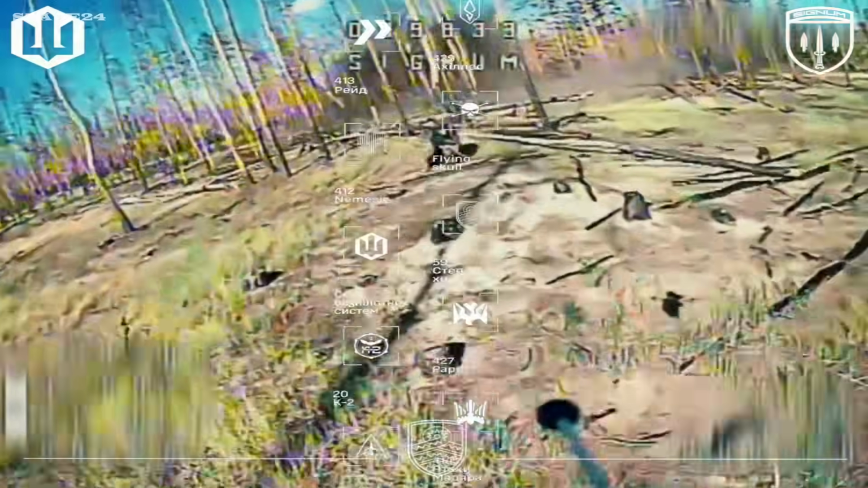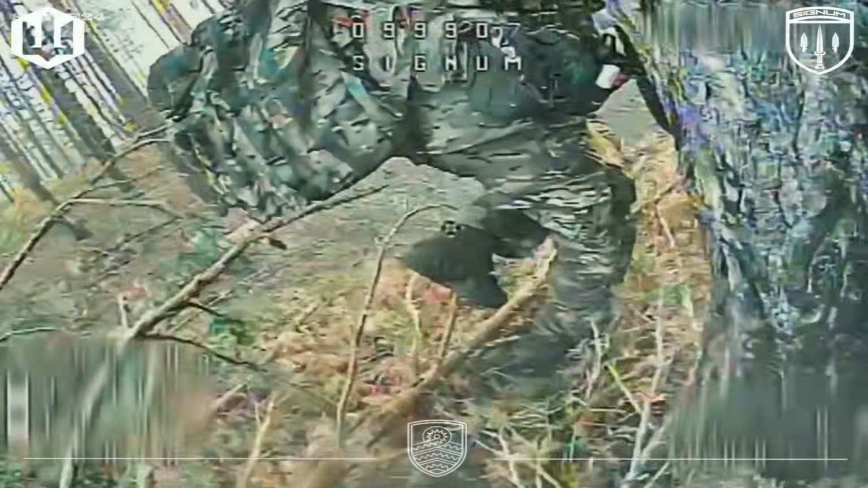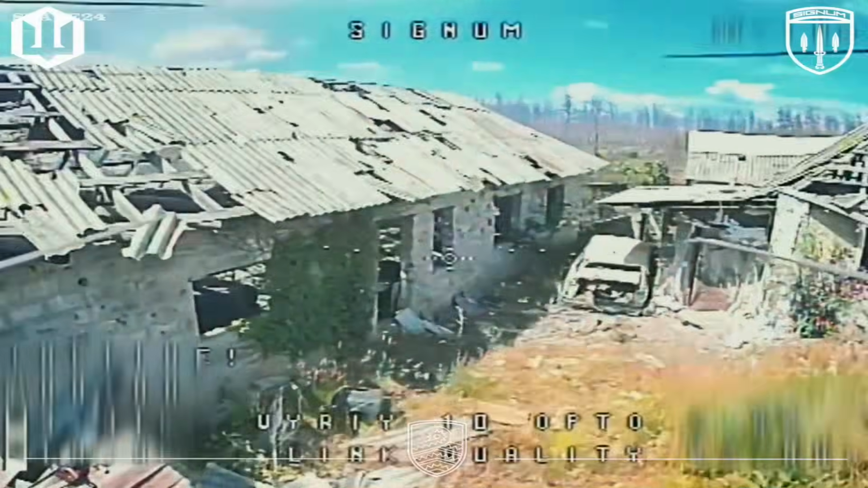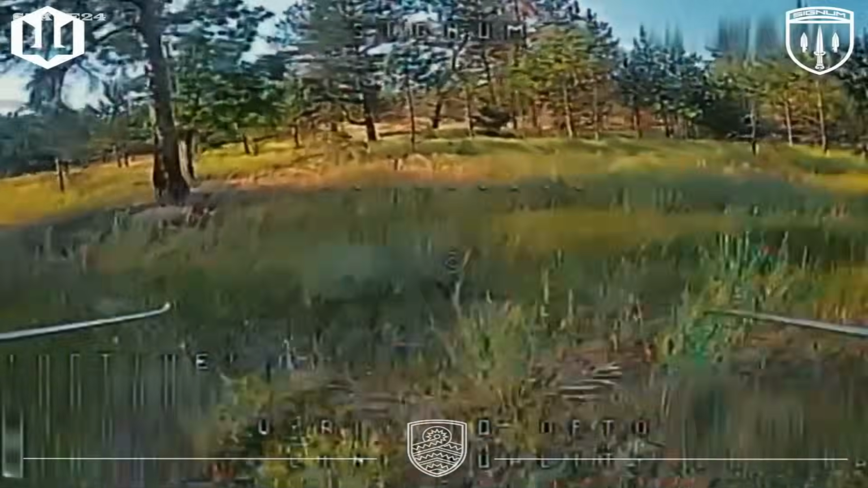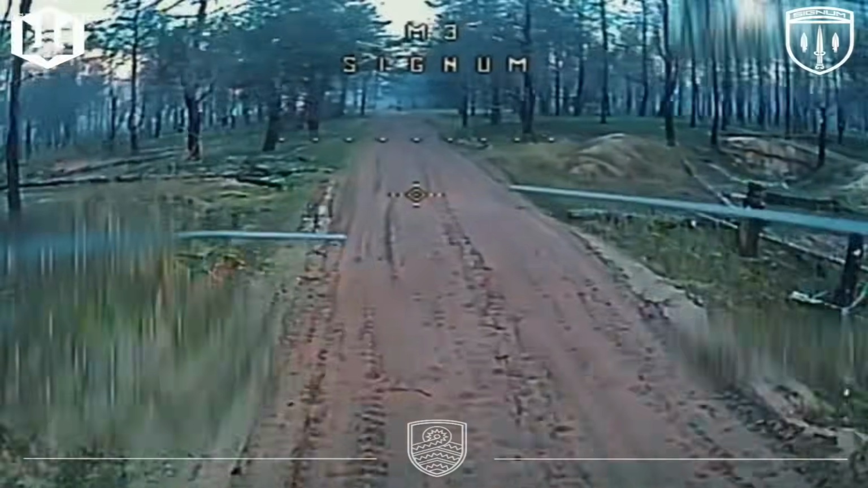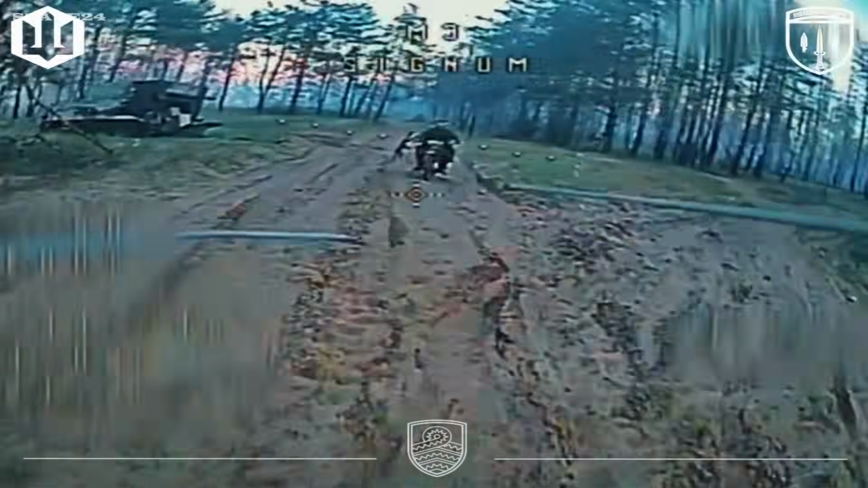The war in Ukraine is still raging. June 17th, 2026. Lyman direction, one of the most contested sectors on the front. Russian command keeps sending infantry forward, fresh soldiers, poorly trained, trying to establish new positions. Ukrainian FPV drones already dominate this sector. Every movement spotted, every position tracked, every soldier found before the position can even hold. This is what that looks like.